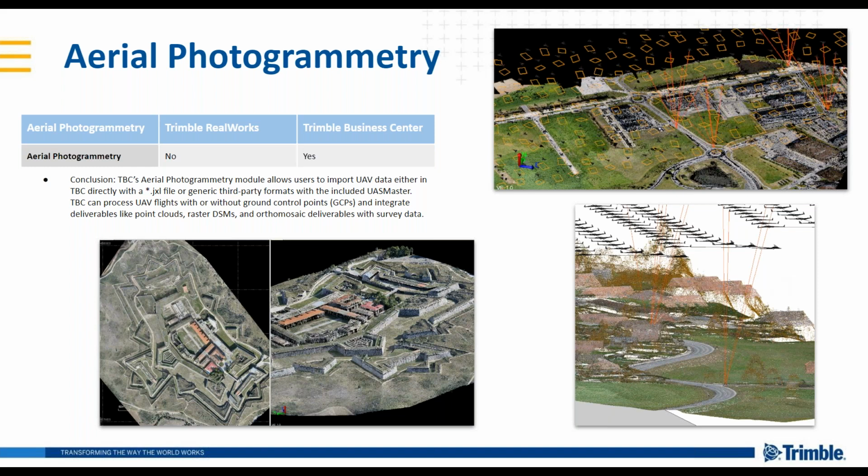To me, the major difference here is when you import UAV data into TBC environment, they are pictures. So TBC will be able to generate ortho images as well as point cloud on top of those aerial images for you. Once you get the point cloud generated, then the point cloud is a point cloud. You can choose to continue the processing in TBC, or at this stage, you are able to export it into Trimble RealWorks or any other third-party point cloud processing software as well. But the beauty is TBC will prepare your data set for you.